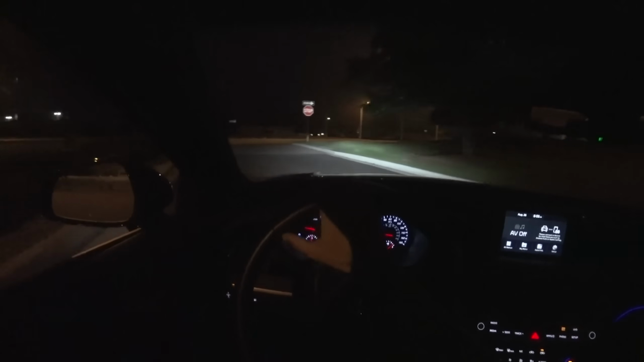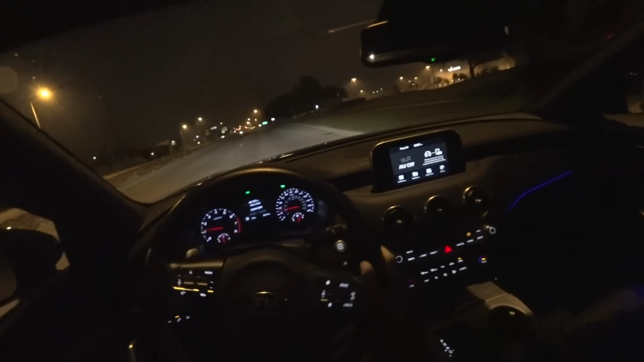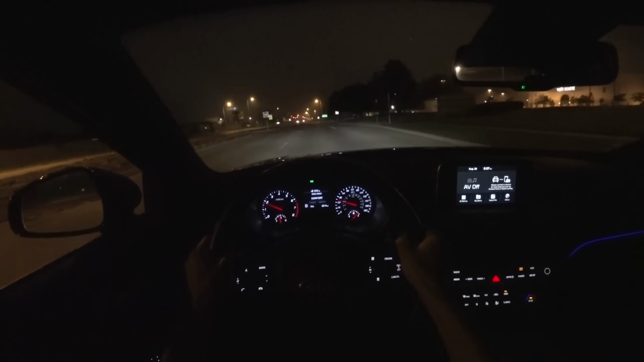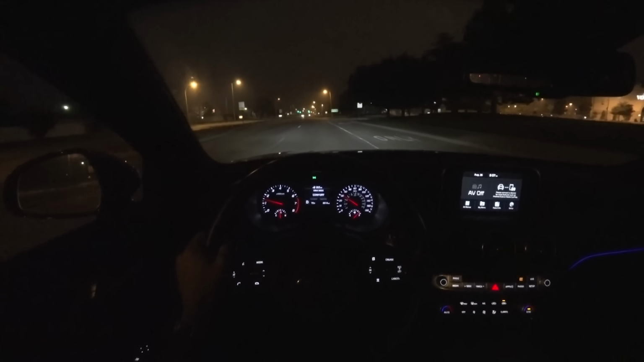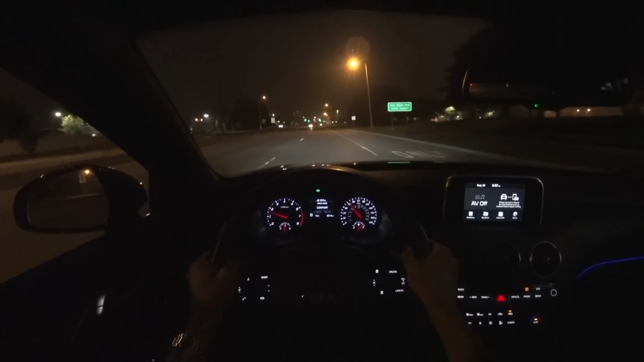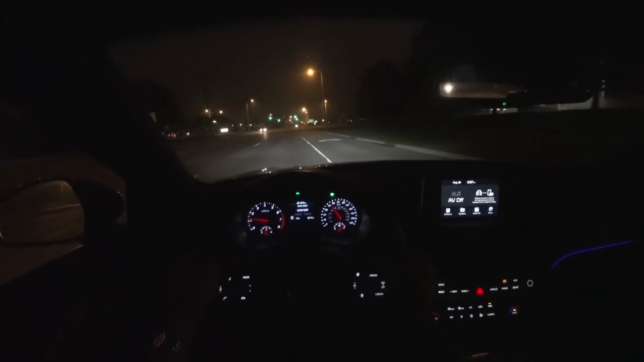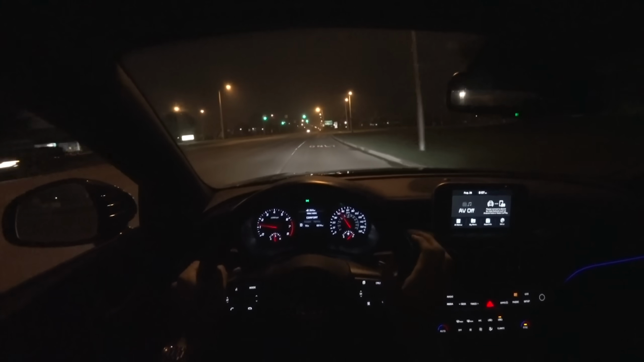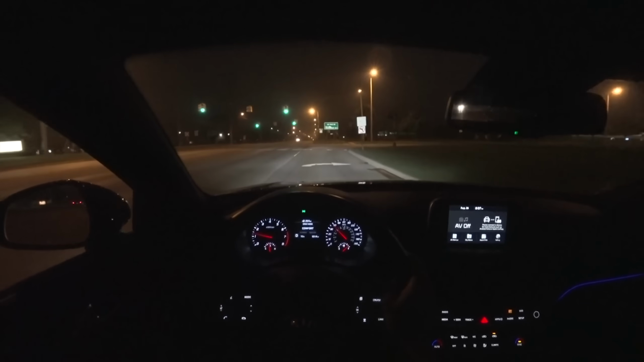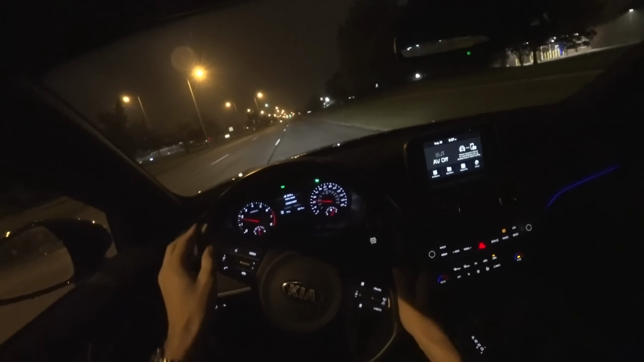Let's get into how this thing drives. Right off the bat, this drive is very similar to just the regular old Stinger. The steering is light. There's a sharpness and a dartiness to the front end. This is a really, really fun car to drive from a dynamics perspective. Brake pedal feels awesome. The power is awesome. It's very, very capable on the road, and the turbo V6 sounds really good as well.